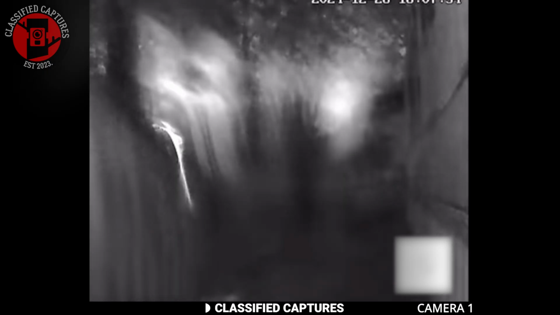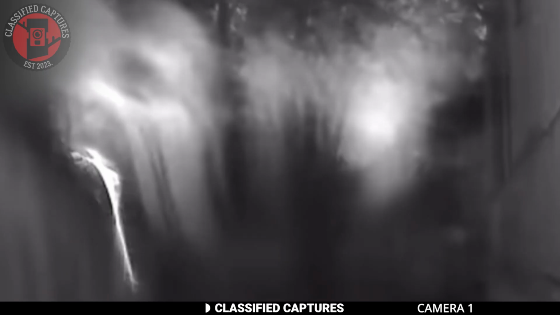Blurry clips can be frustrating, I know, but trust me, there's something intriguing about this one. Just watch closely. Did you catch it? At first, it seems like an ordinary clip, then out of nowhere, two strange shapes of light streak across the screen. That's definitely not something you see every day.